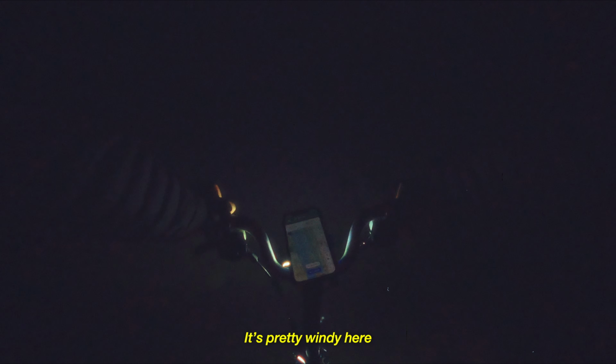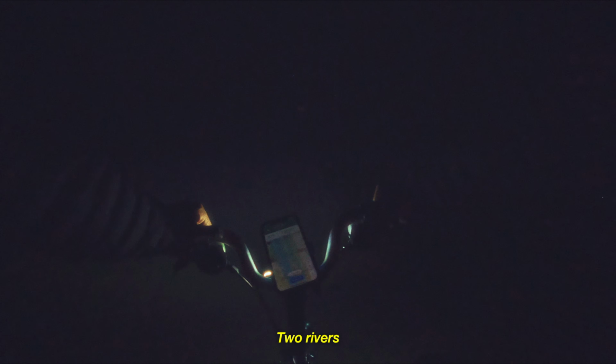Man, it's pretty windy here. I'm riding in between two rivers. I can already feel that it's quite freezing. And we still have 60 kilometers to go in the pitch dark.